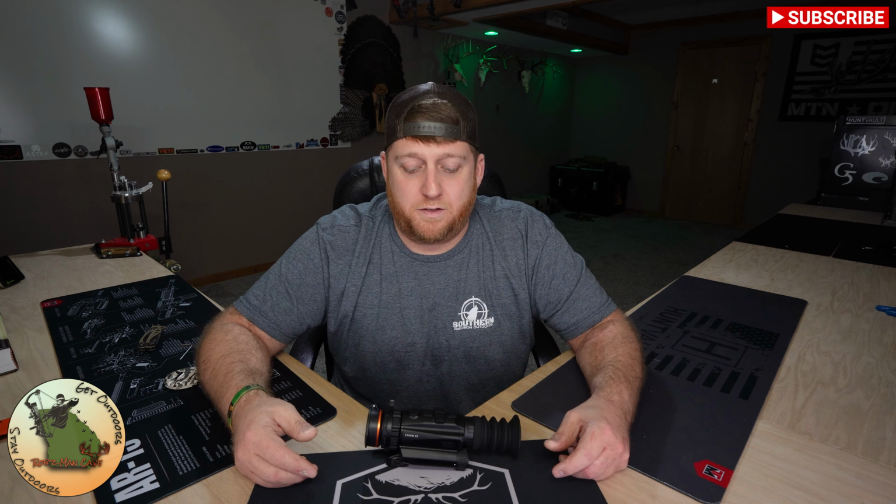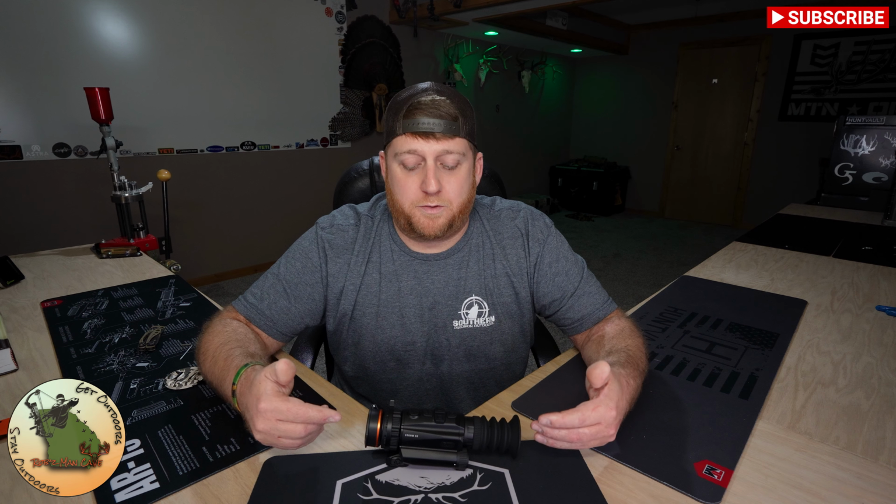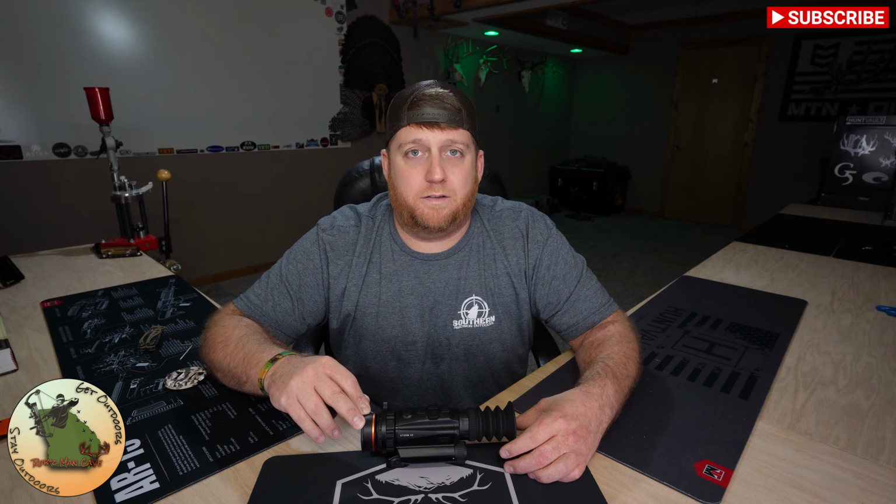So is this scope going to be right for you? Well, that depends. For most people, especially when it comes to thermals, the determining factor is price. At right around $1,800, this scope is going to do everything you need to do and then some to hunt. The picture quality is at a very nice spot in the middle of the road, and in my opinion, the only thing missing from this scope is Bluetooth and rangefinder capabilities.